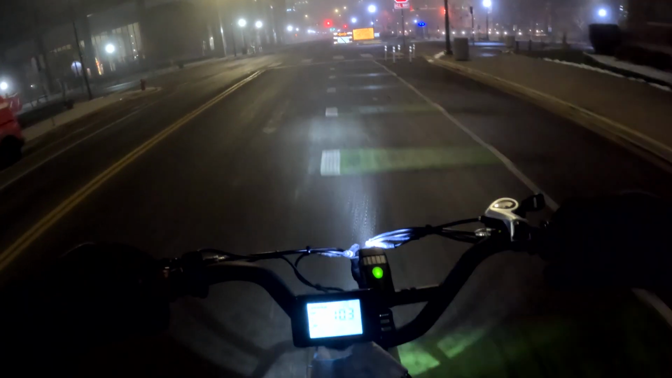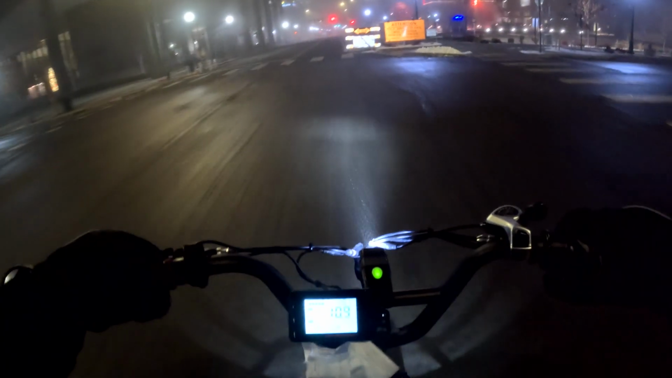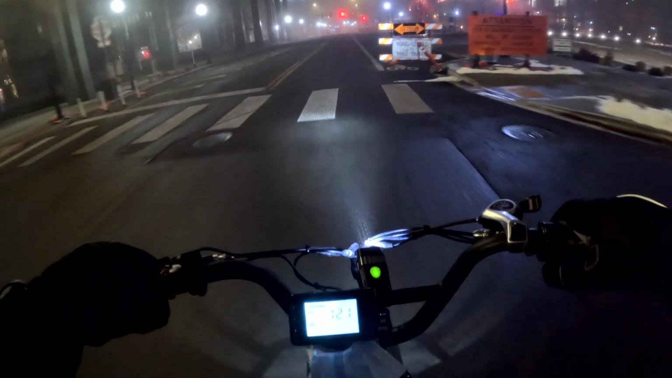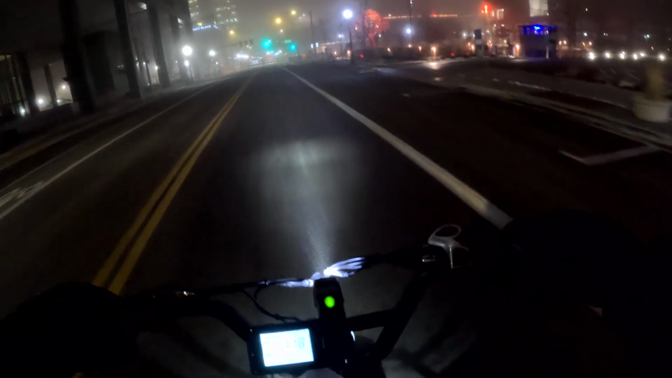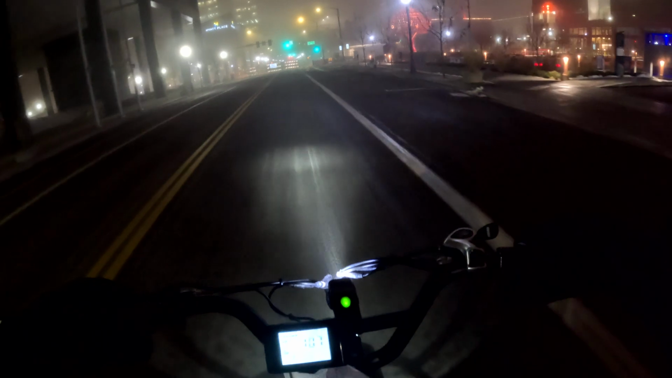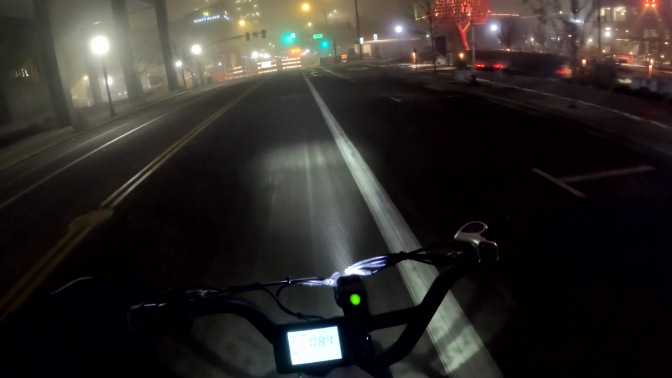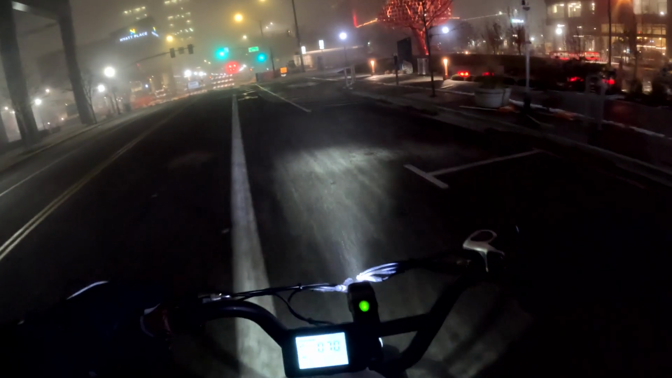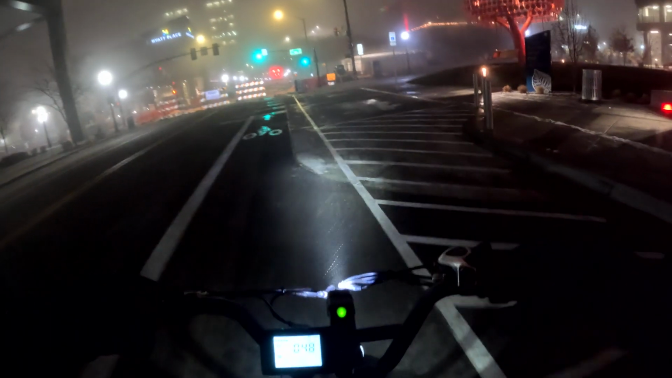Wonder what the pink tree looks like tonight. Let's go take a look. I don't know if you can see that. The good old pink tree.